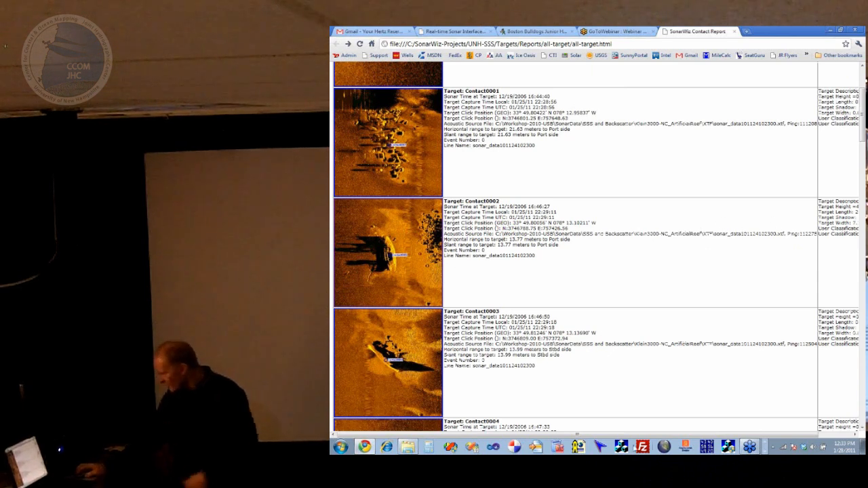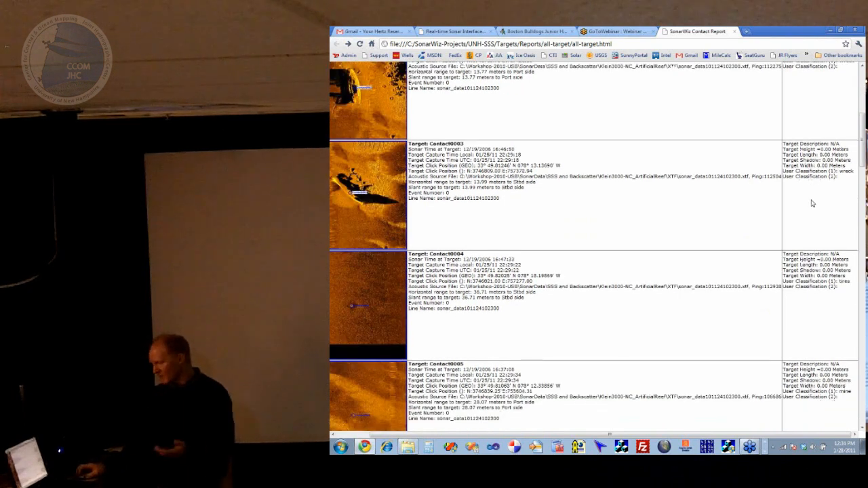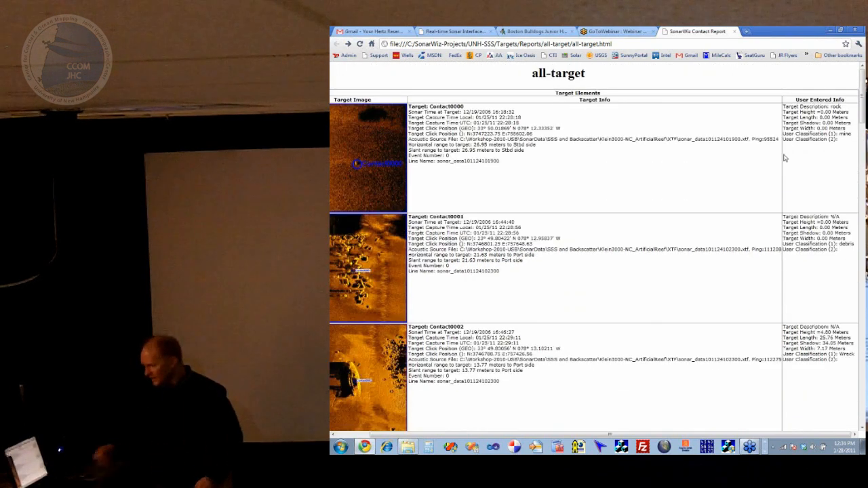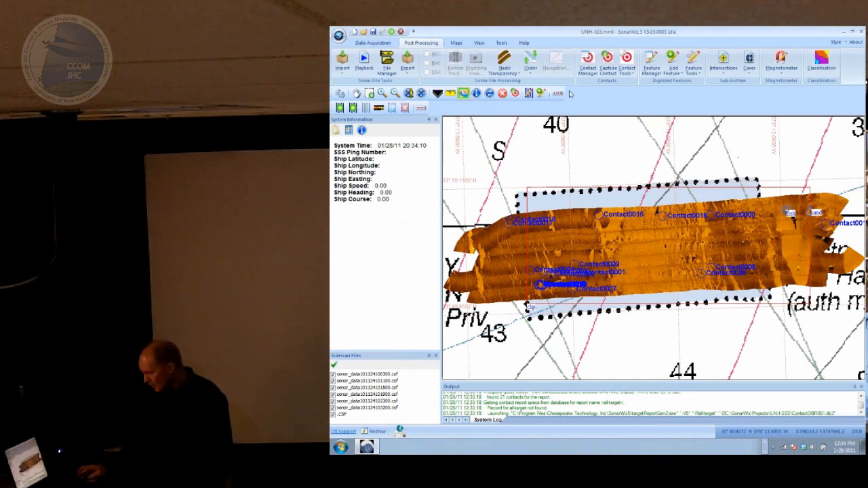So a little bit chopped off over here in my web browser. But this last column contains things that I measured. I measured the length on some, the shadow on others, and all that information shows up over here. So it shows me the contact, width, length, shadow, etc. Again, this is something that you can just give to a customer, and they can look at that in their web browser. Okay, so that's the contact report.